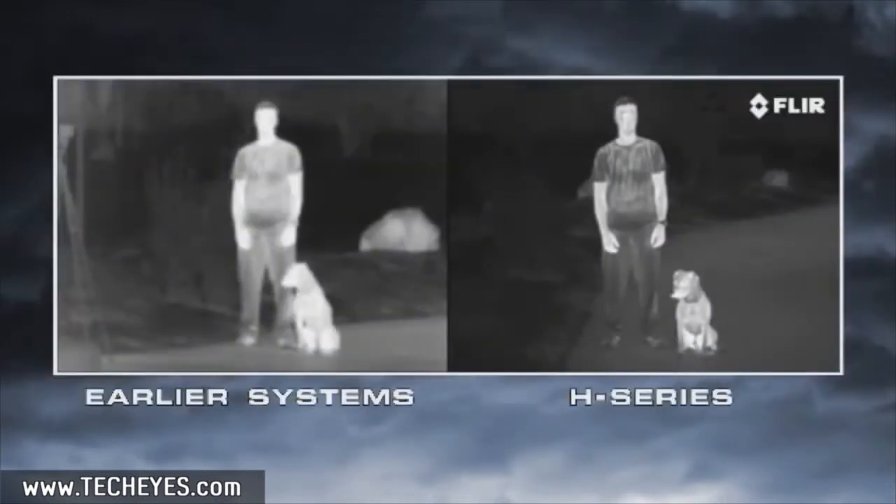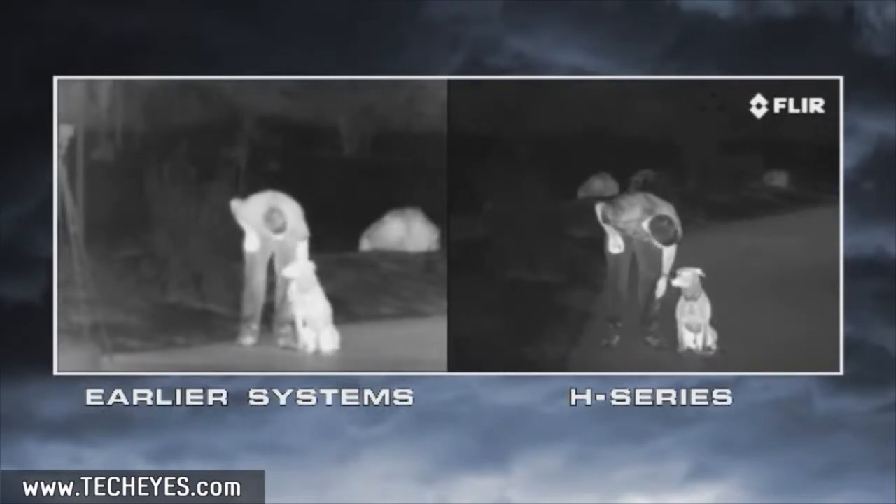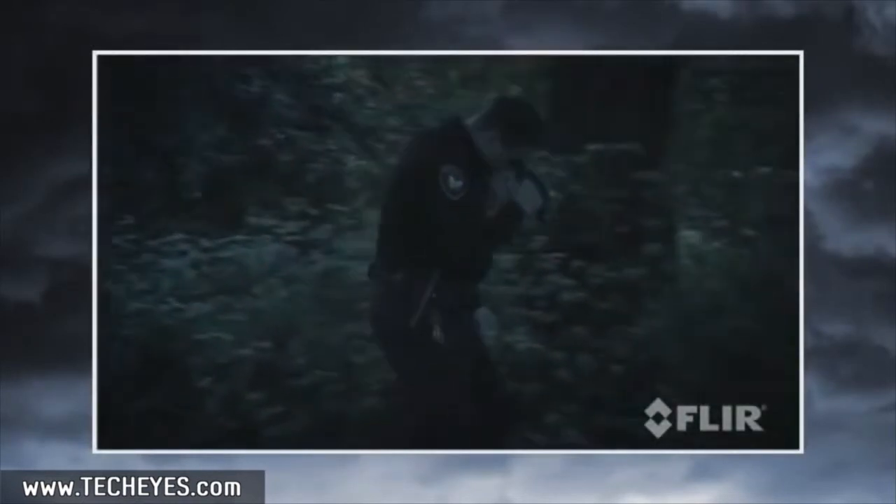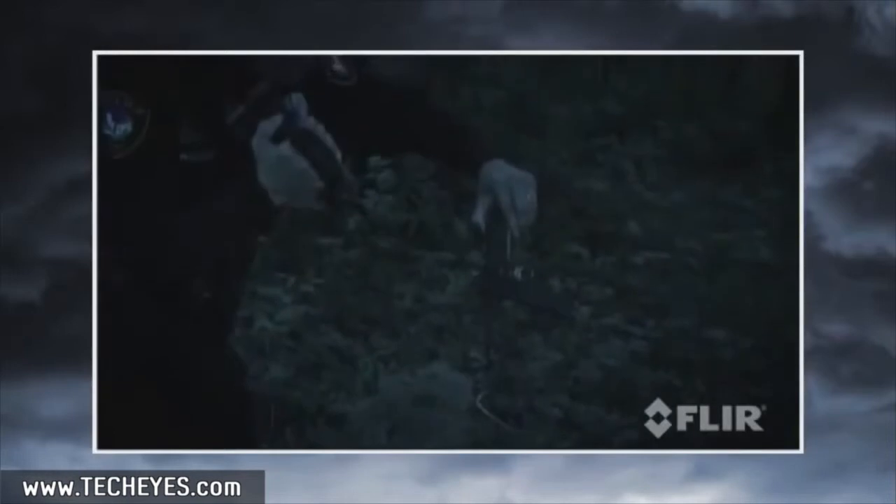With 4 times the image clarity and detail of earlier systems, the 8 series lets you see more of your surroundings than any other thermal night vision technology in the world for less than half the price. Thermal cameras provide tactical advantages that other night vision technologies just can't touch. They don't just help you to see, they let you see things invisible to the naked eye.